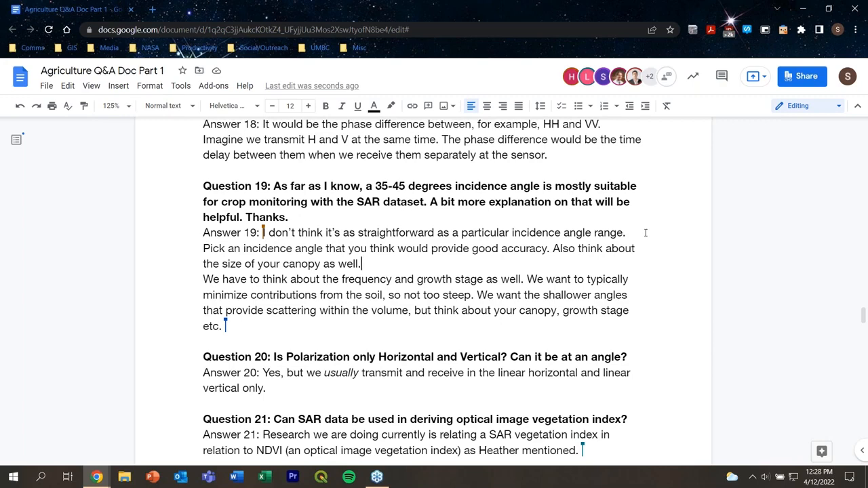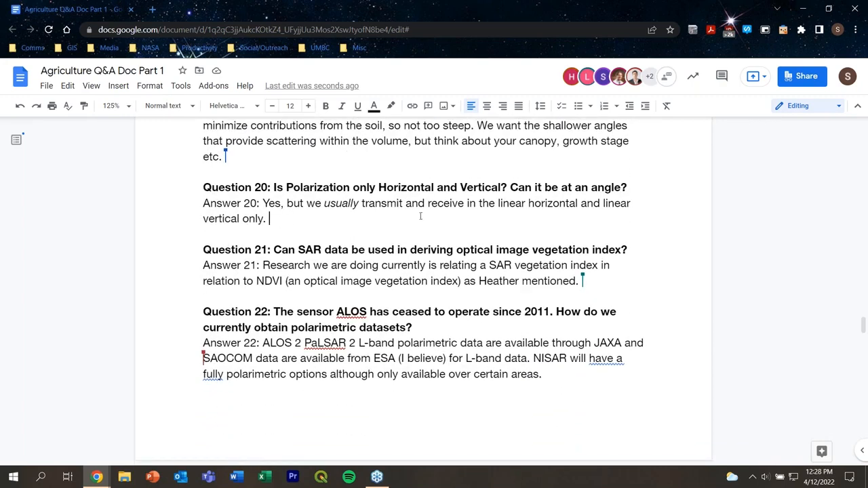Thanks, Heather. Question 20, is polarization only horizontal and vertical? Can it be at an angle? Yes, it can be at an angle, but usually we just transmit and receive in the linear horizontal and linear vertical. Those are the most common polarizations that are used.